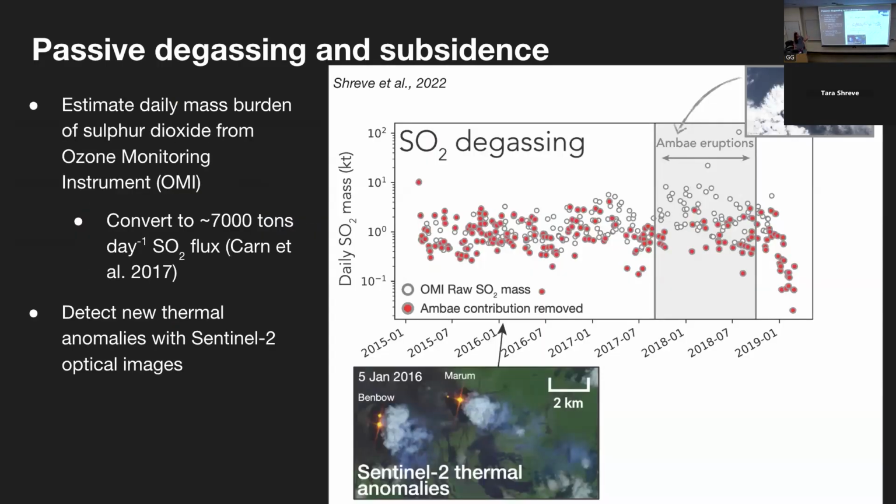Here we can see first a time series of the daily sulfur dioxide mass that was emitted from Ambrym. There are volcanoes nearby, and so once we remove the contributions from those degassing volcanoes, we obtain the dots that are in red, which we can convert to an SO2 flux, which is about 7,000 tons per day of sulfur dioxide emitted from Ambrym. Here we're focusing on the time period of 2014 to 2018, as this is after the launch of the Sentinel-1 satellite. And we can see that in 2018, that SO2 flux decreased dramatically and then ended completely after the 2018 eruption.